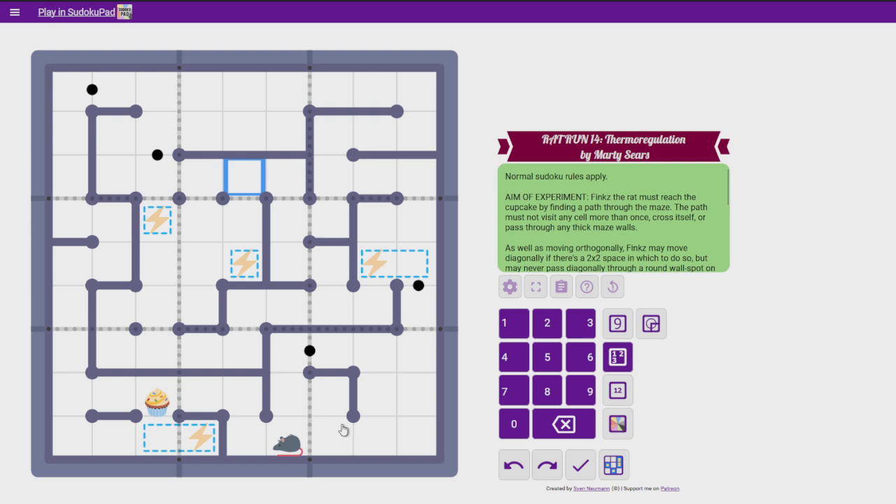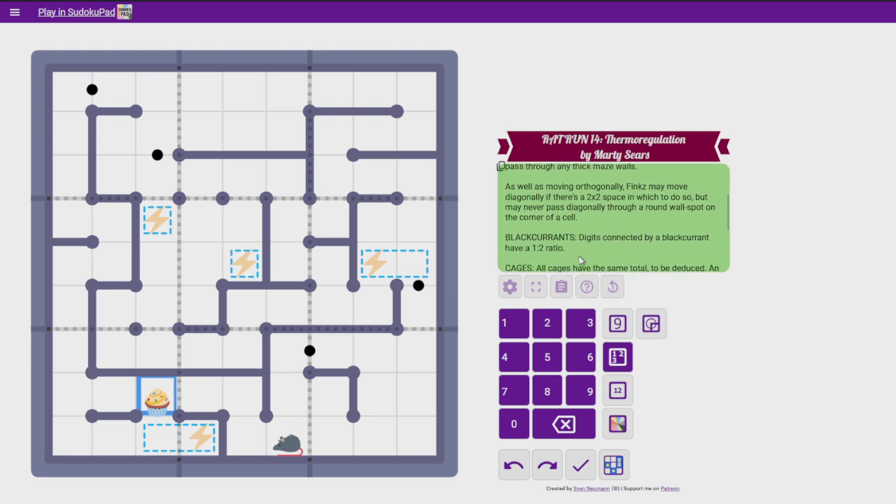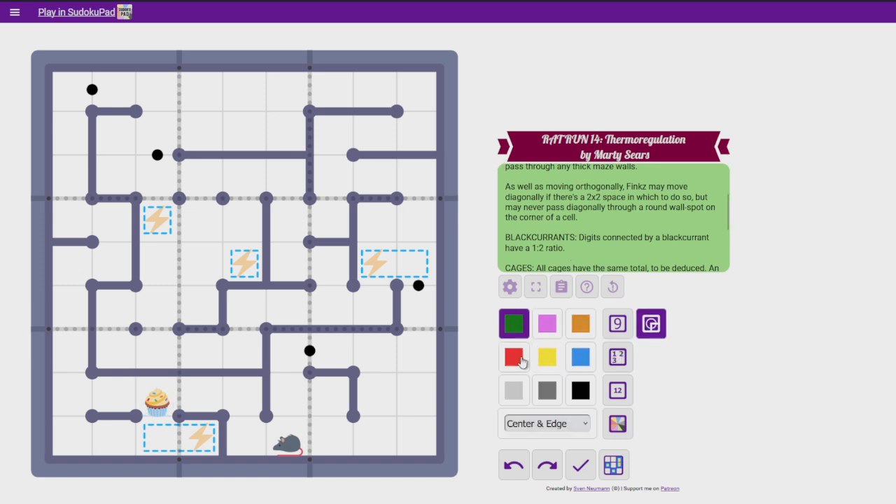Aim of the experiment. Finks the rat right there must reach the cupcake by finding a path through the maze. The path must not visit any cell more than once, cross itself, or pass through any thick maze walls. As well as moving orthogonally, Finks may move diagonally if there's a 2x2 space in which to do so, but may never pass diagonally through a round wall spot on the corner of a cell. So basically our goal in this puzzle is 1, to fill in the Sudoku, and 2, to make a path for Finks to reach